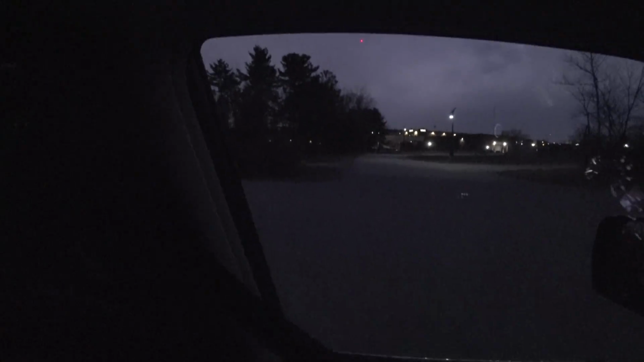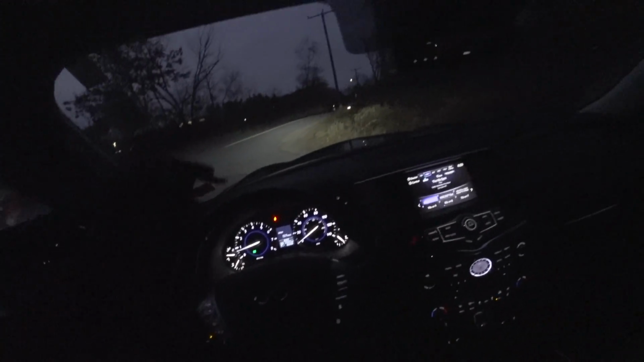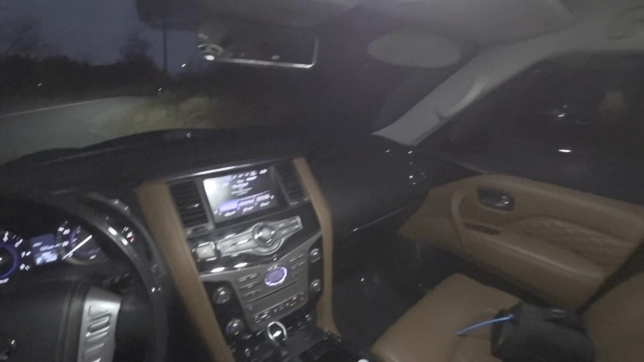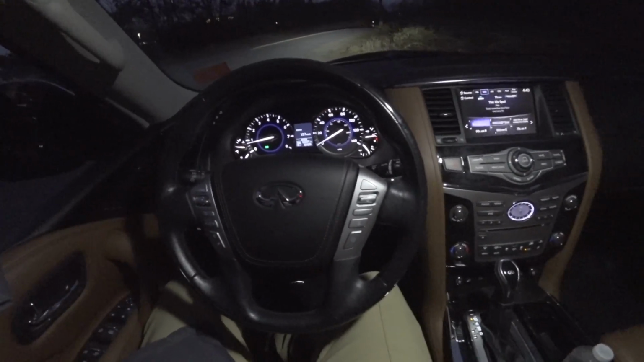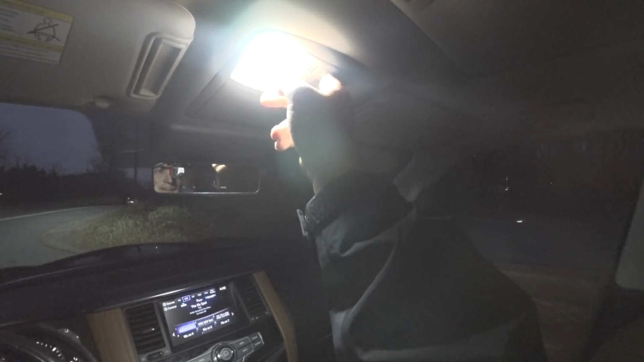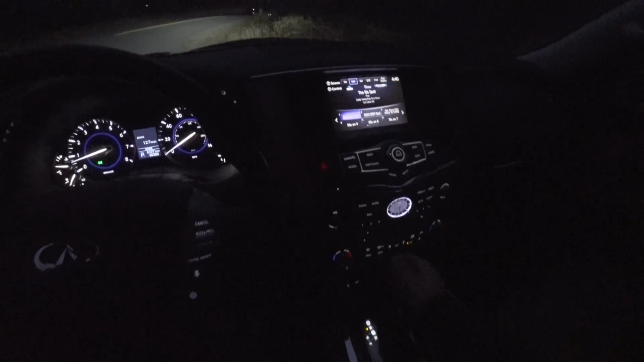Love the analog clock. Oi. Get the seatbelt, thank you. Wow, that's bright. Talk about illumination. Wow. Okay then. Set it to door. Wow. That's some of the best interior lighting I've ever used. Backup camera, into drive.